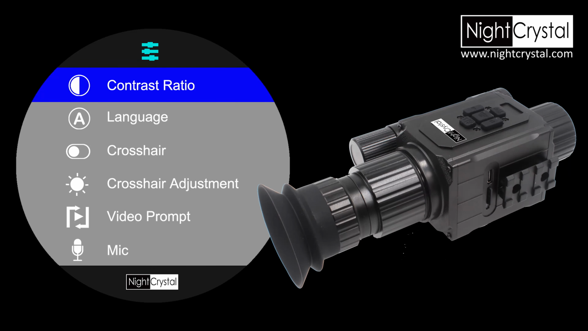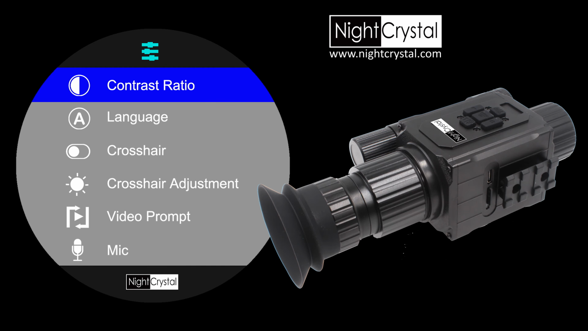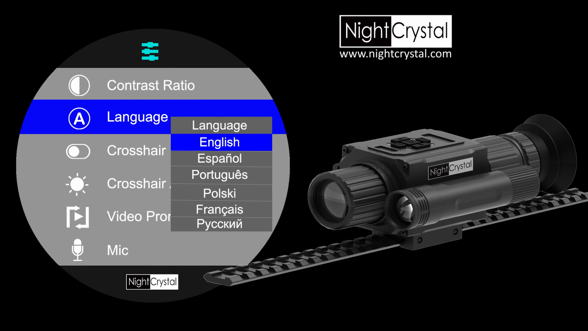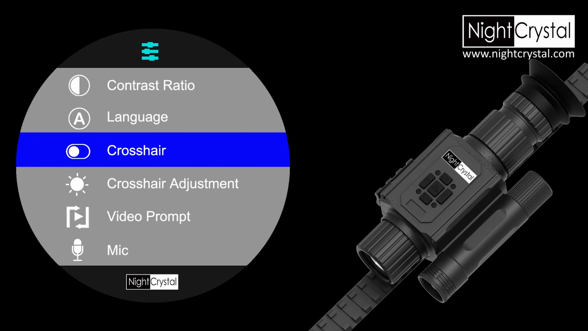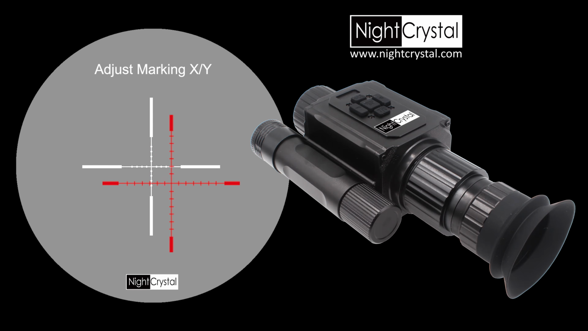Let's take a quick look at the menu settings on the NightCrystal M6. First, you can adjust contrast with 4 levels. Lower levels brighten up the image at night for better visibility. Language lets you choose from 11 different options, including English, Espanol, Rusky, and more. You can turn crosshairs on or off, and even adjust their position so they line up perfectly with your target.